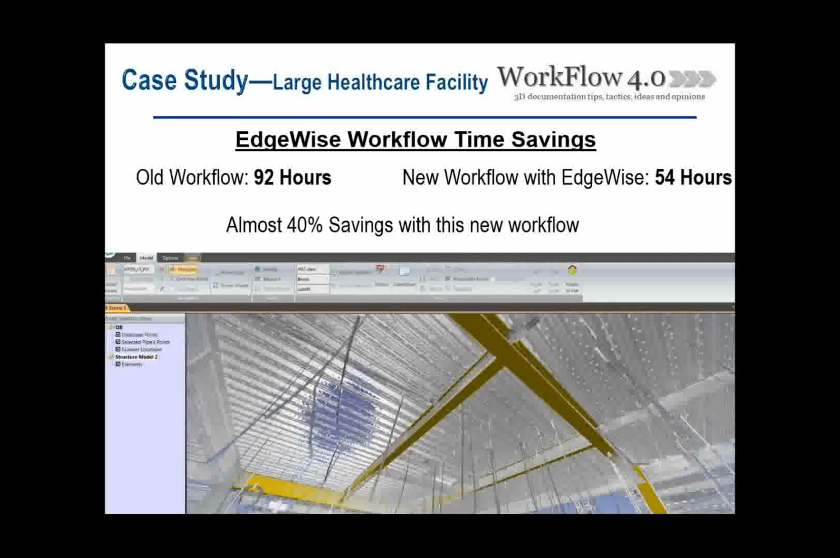So as you can see, with Edgewise, not only was it easy to train our staff, the price was reasonable. So when I asked for that money, nobody said no. And I had a quick test on one level of those modeling. With the old workflow for one of those levels, it took almost 92 hours, and then we started to use Edgewise with people with way less experience, and it was almost 54 hours, which saved us at least 40% on that piece.